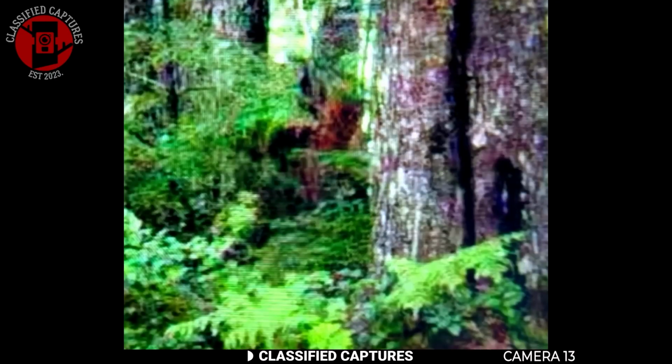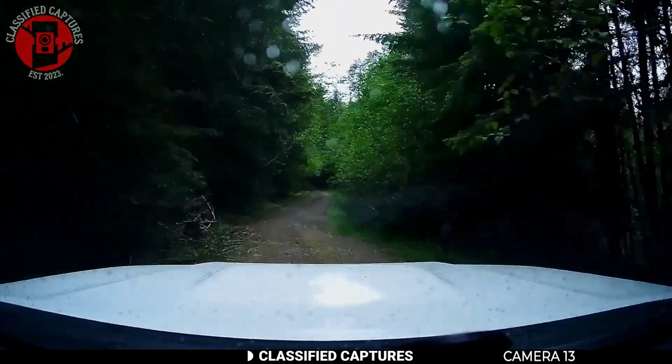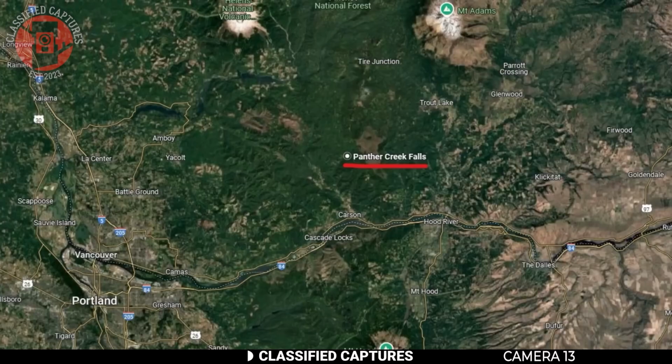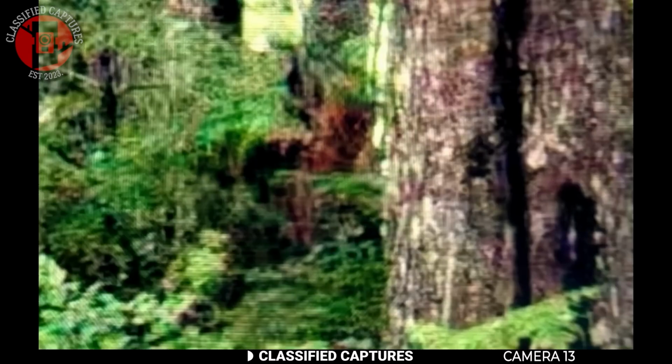Bigfoot sightings seem to have taken a modern twist, with several images captured on Google Earth Street View by different individuals sparking debate and curiosity. The first image comes from Washington State, where a man spotted a strange creature lurking among the trees. When the image was enhanced with a few filters applied, it became clearer. This made it possible to make out a face, broad shoulders, and an unmistakably humanoid figure.